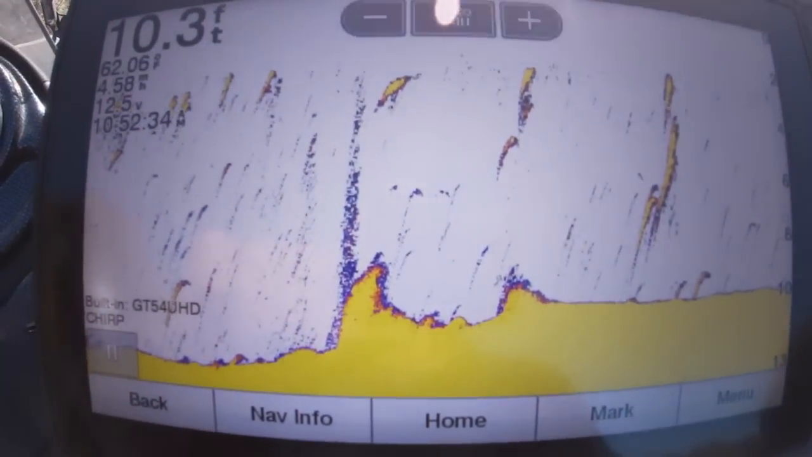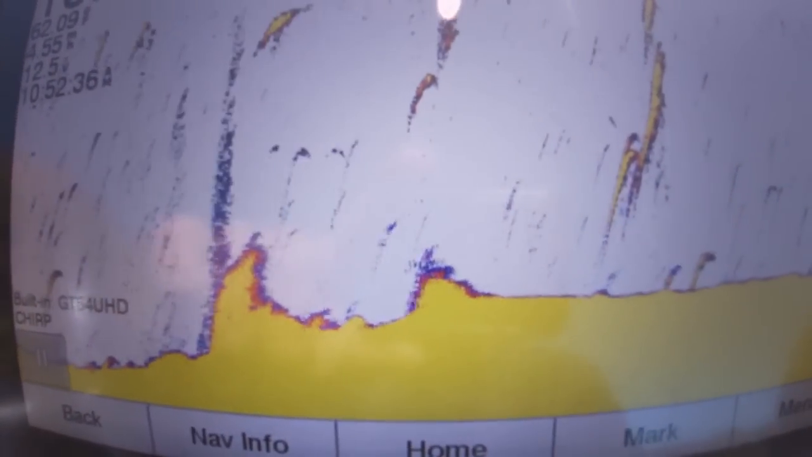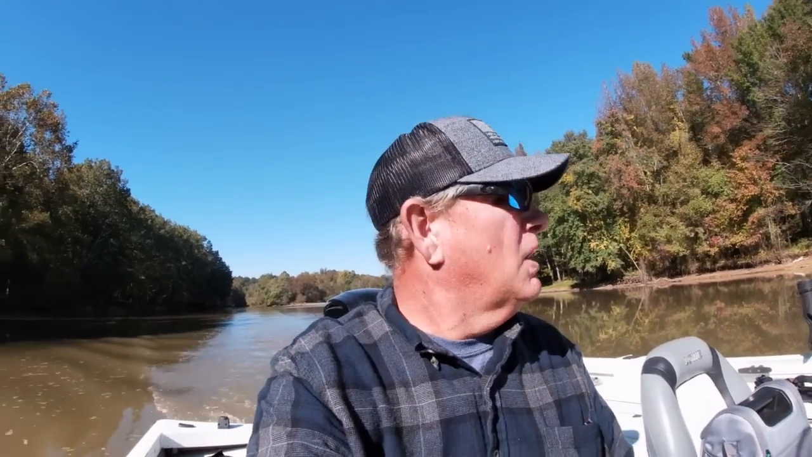I will say in the river system, one thing you're going to run into, it's pretty narrow here, so there's a lot of boats on this river right now. So you get a lot of boat traffic. What it'll do, it'll push the fish right down on the bottom. And they'll come up and bite, but it pushes them right down on the bottom. And you find that a lot of times. Some of the bigger crappie will be sitting right on the bottom.